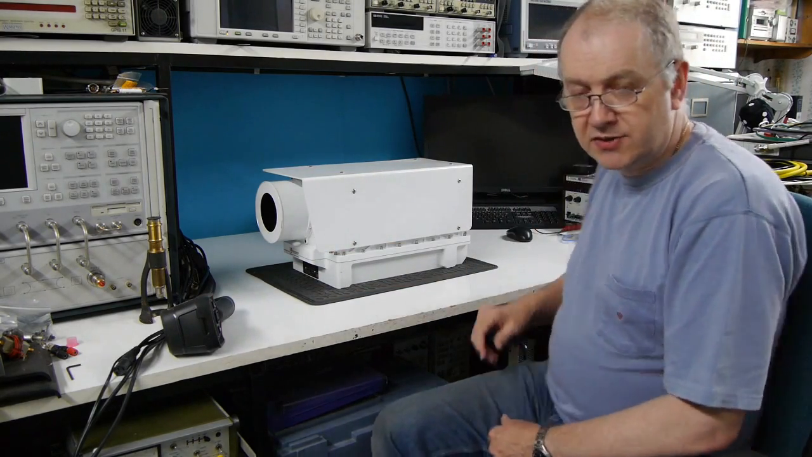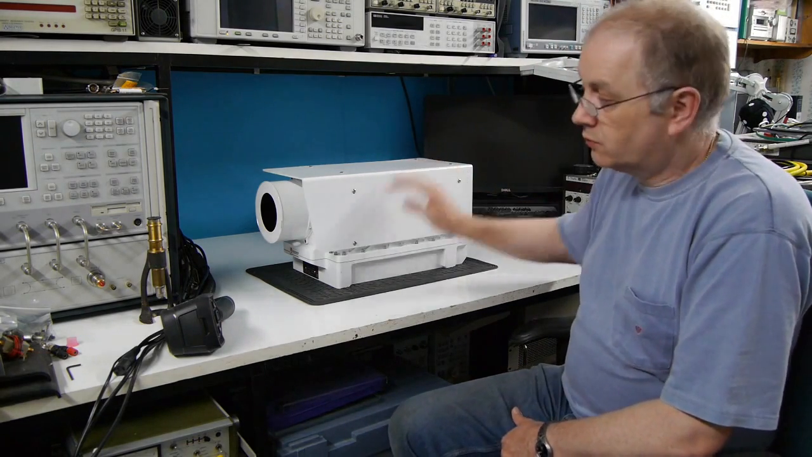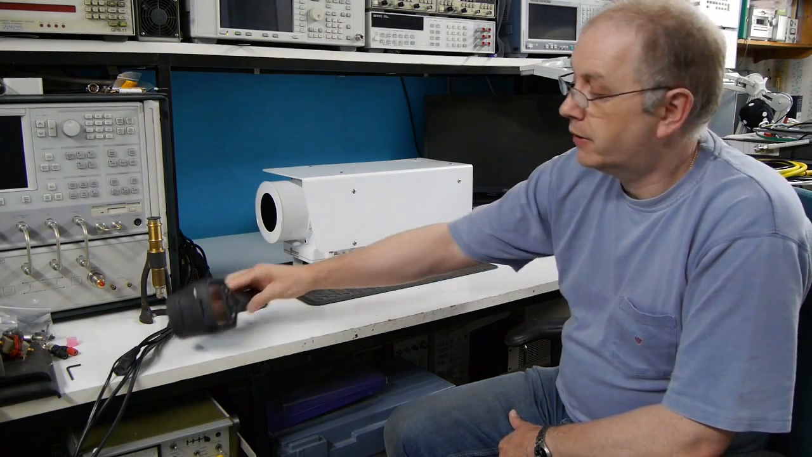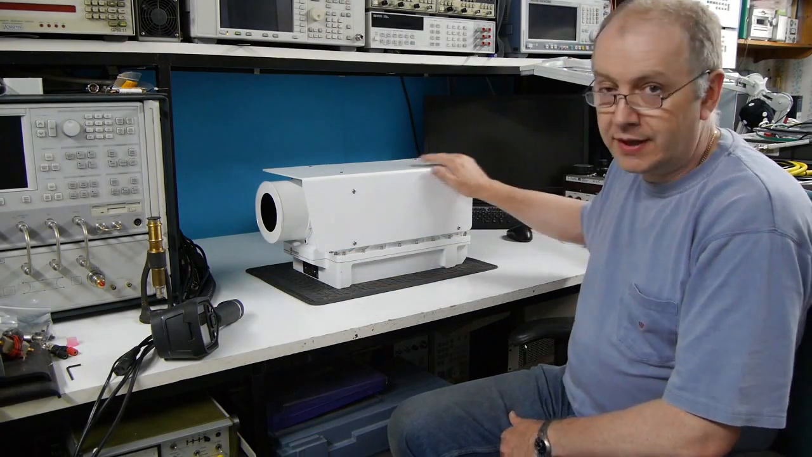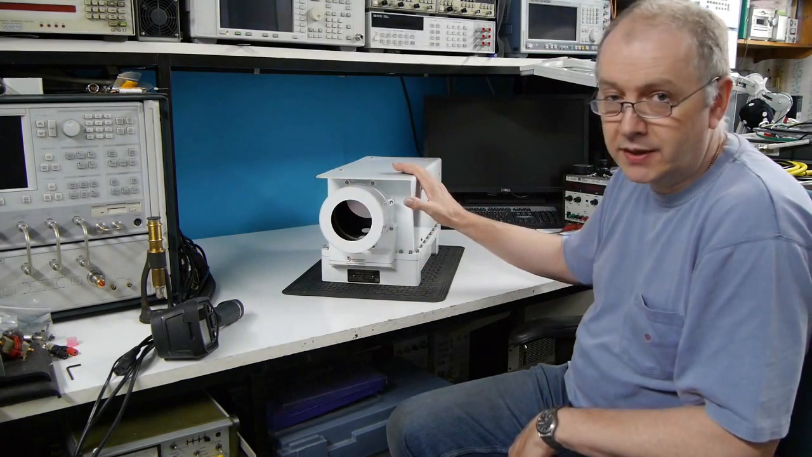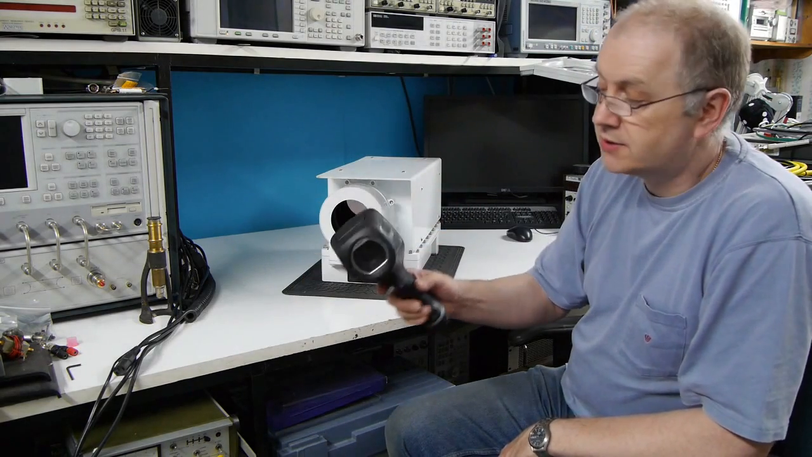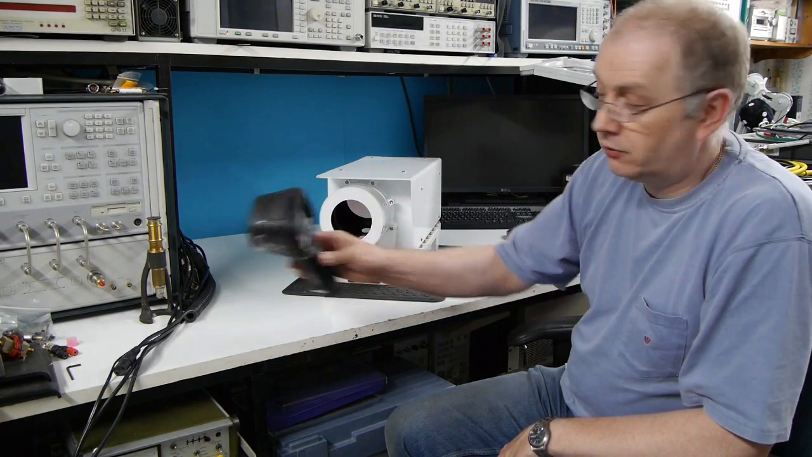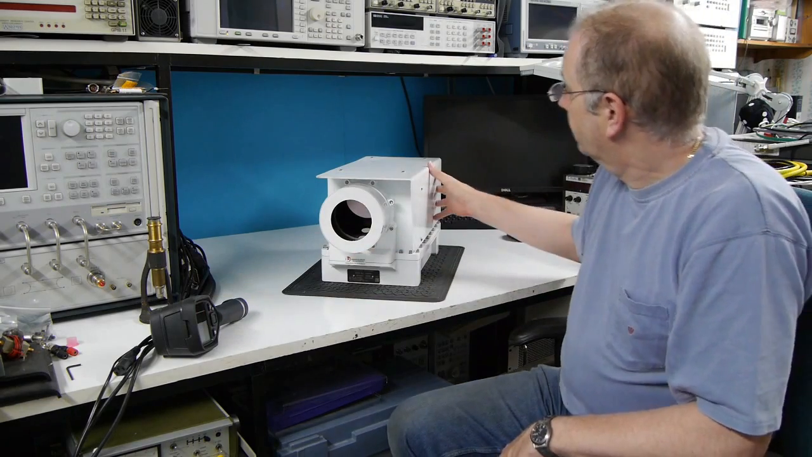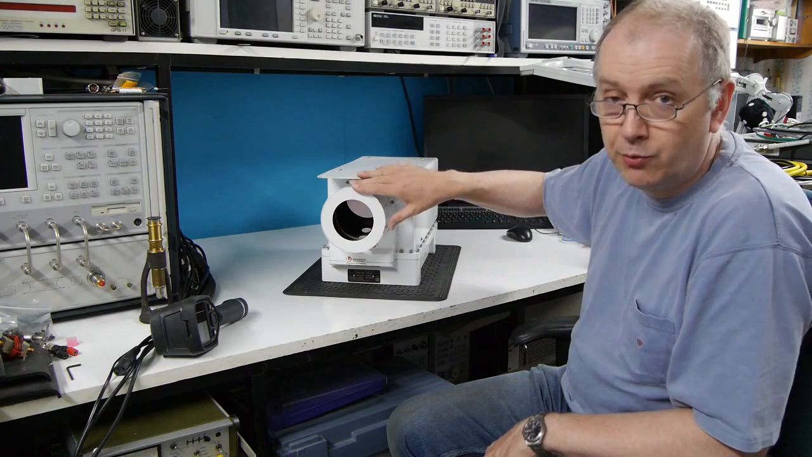So to begin with, let's take a look at this from the outside. It's a metal case. The FLIR is plastic and rubber. The metal case is very heavy. This camera weighs in total 48 pounds, whereas the FLIR is only something like maybe 1 pound. Obviously this camera has quite a large lens. I'm going to talk more about that later on.